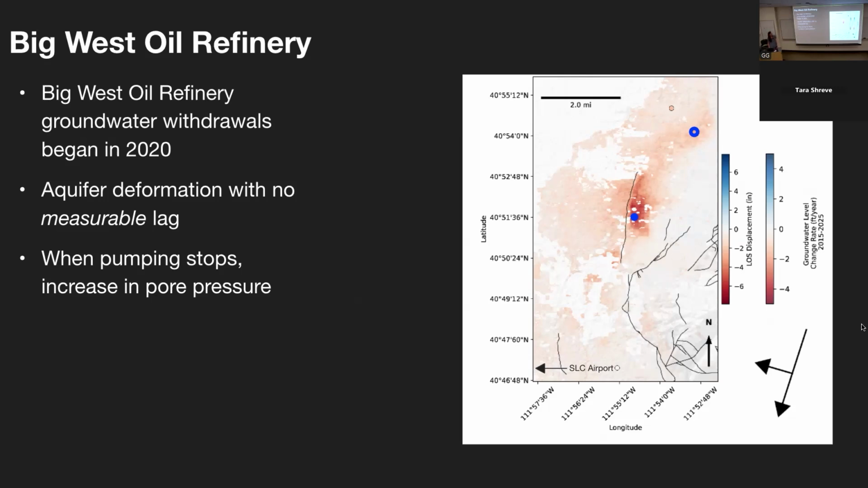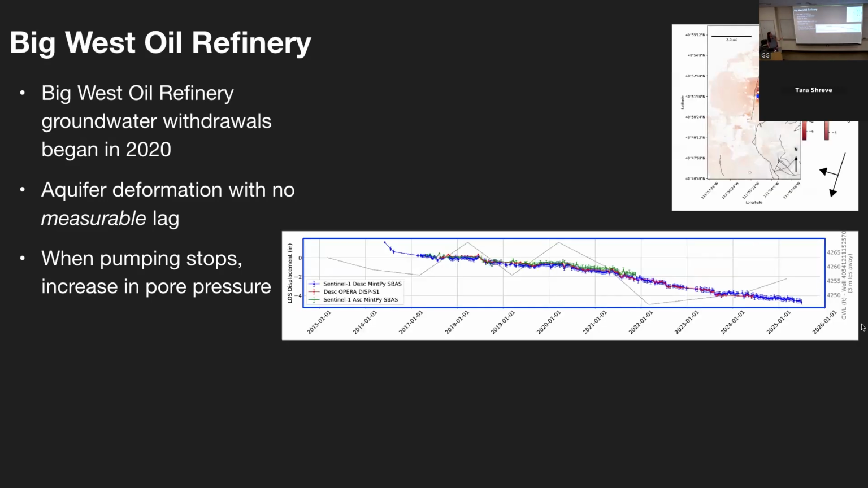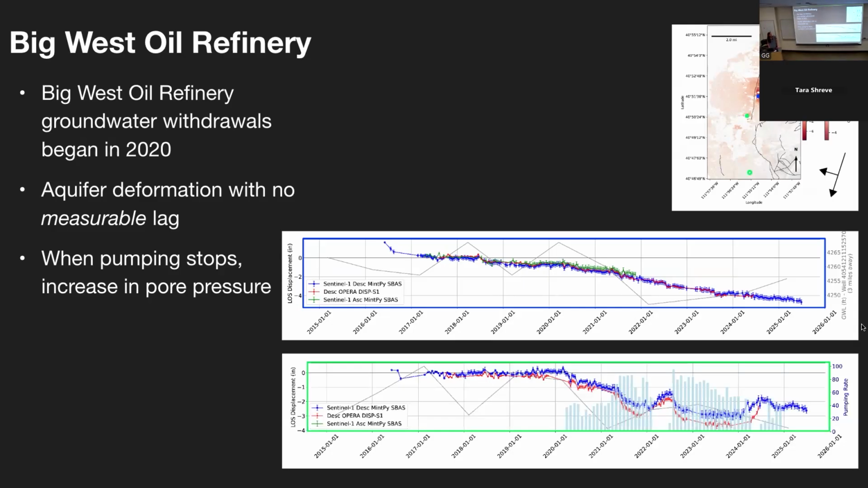And we updated these measurements to show that there is continued subsidence happening around Woods Cross and Bountiful of a lower rate than what we see down in southwestern Utah, but still almost up to a half a foot of displacement since 2016. In addition, just south of Woods Cross, there is the Big West oil refinery that started pumping from a well in 2020.